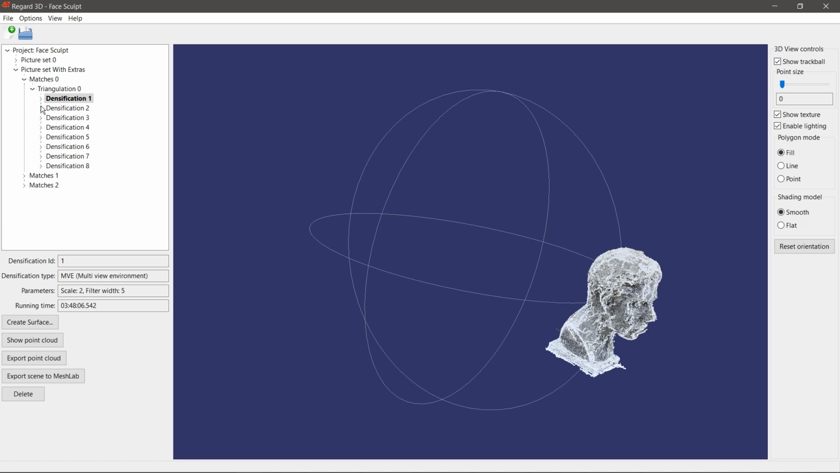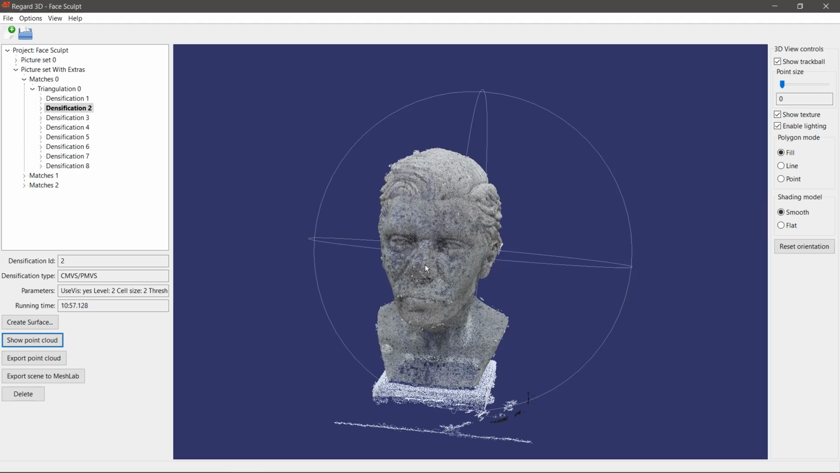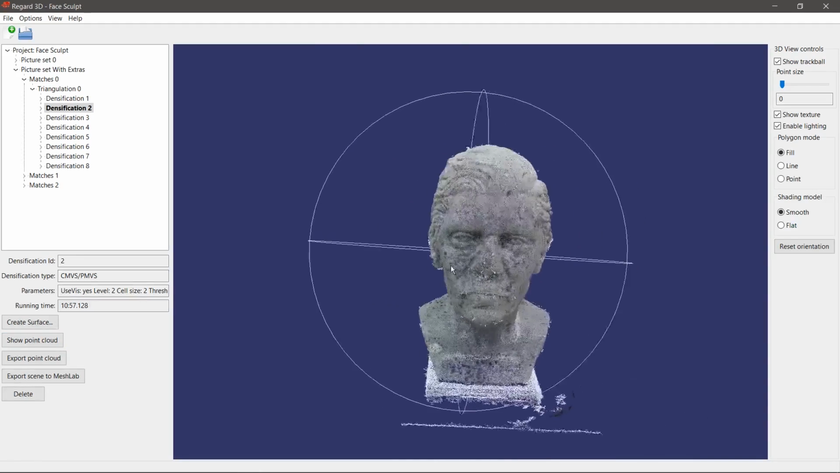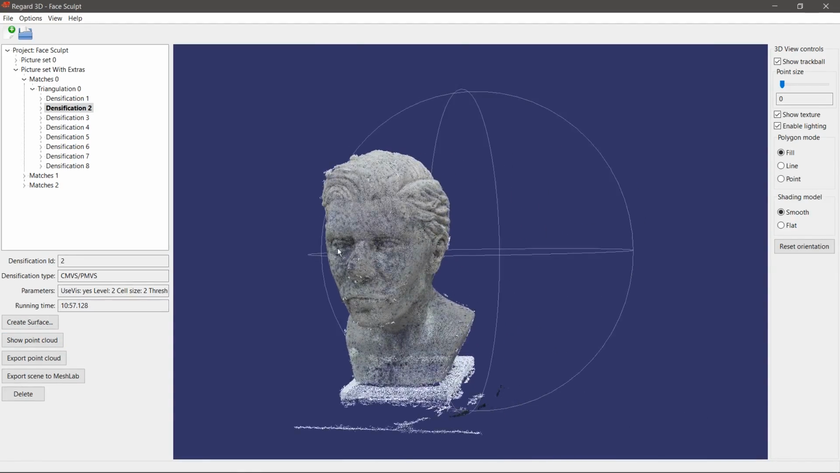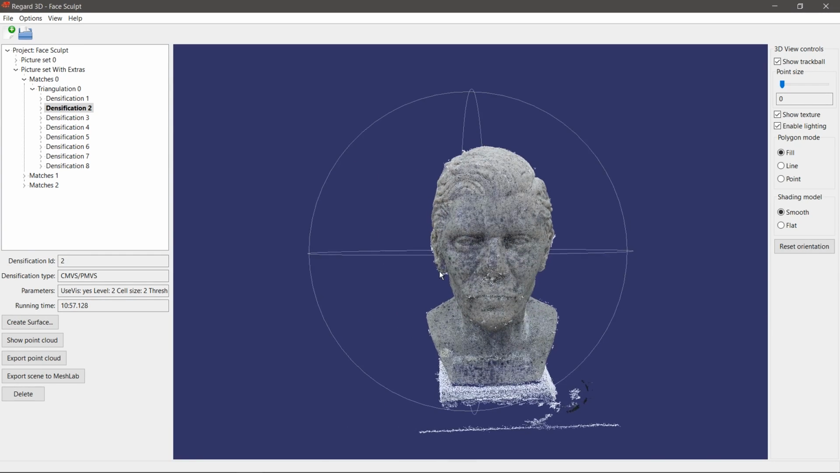So let's see, I'll compare it to CMVS/PMVS at level 2, which is the best I could do. So this is CMVS/PMVS, and you can see that it looks a lot cleaner, but I'll show you the surface later. It has a lot of artifacts near the surface, so this would require a lot of cleanup to get looking nice. So I don't really like it. Also, if you use CMVS, you lose the option later to do a floating point reconstruction, what's it called?